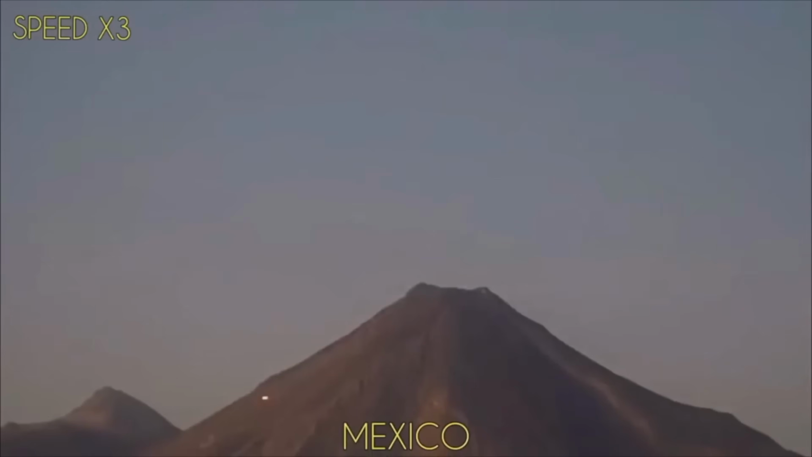If they are extraterrestrials or interdimensional, they're much more advanced than us, and they're way above what we're going to be thinking about. But this does not look like a transportation vehicle to me. Granted, I'm not an alien, so I don't know how I would travel, but that looks more like a pod that's doing research. This is cool.